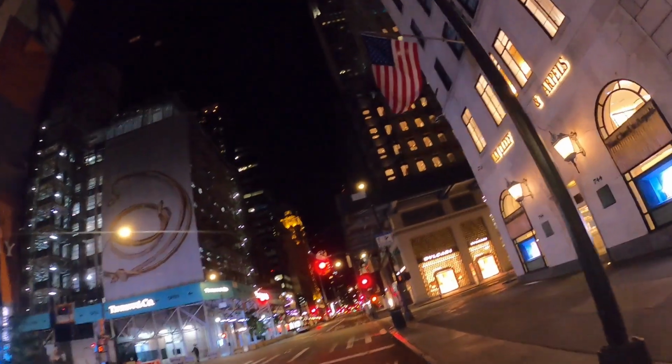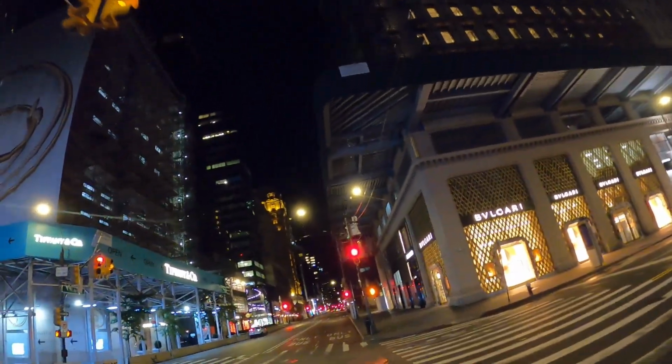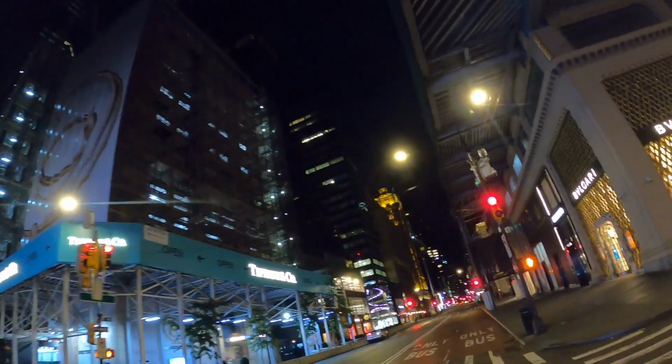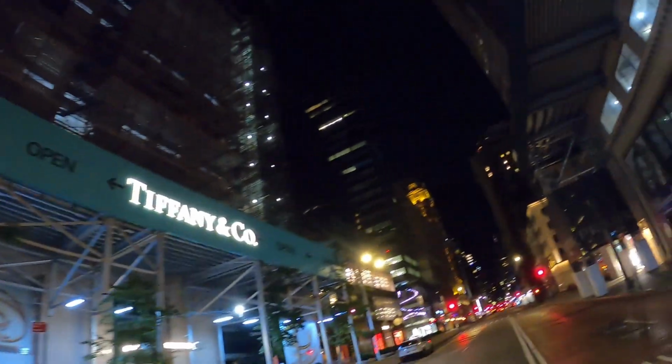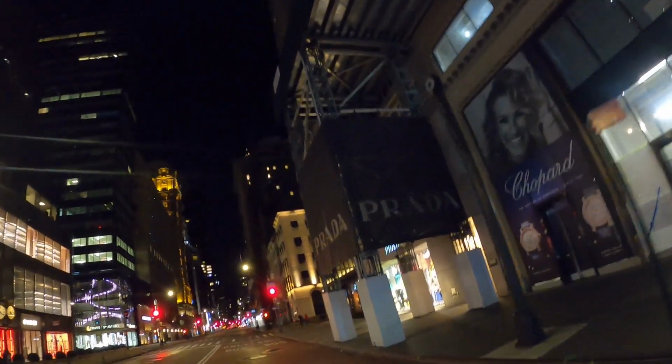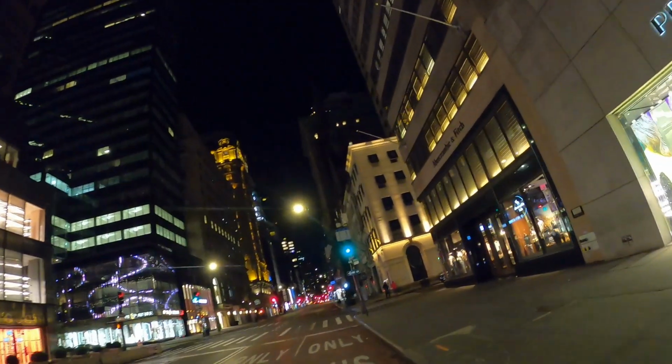And yeah, these are two roads that don't really have bike lanes, so it's a little, or does this have a bike lane? Is this a bike lane over here? No, it's not. So it's better to stay in the bus lane, because I guess it's the safest bet.